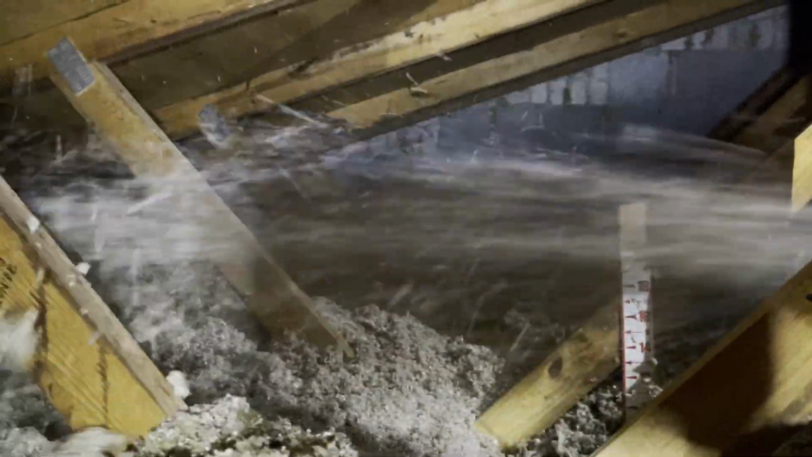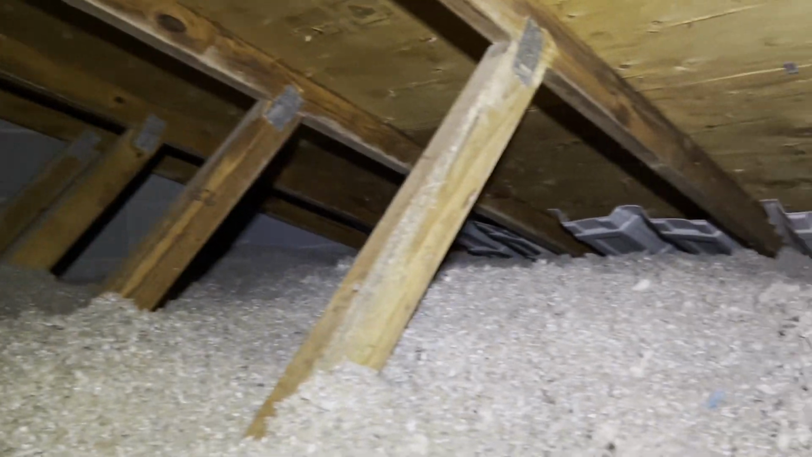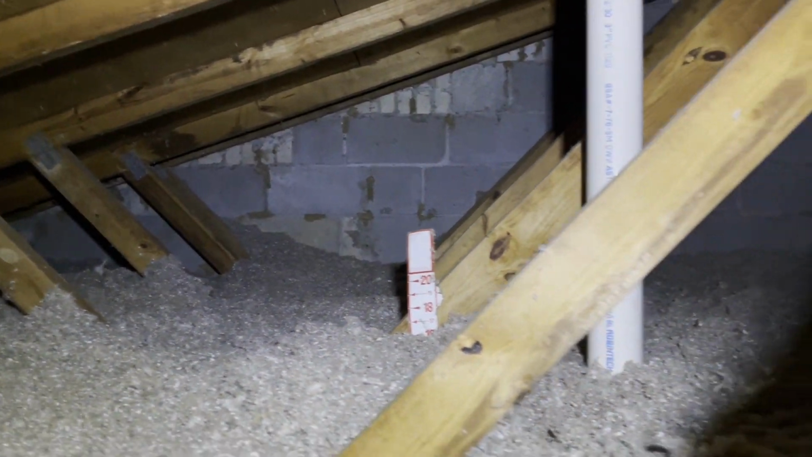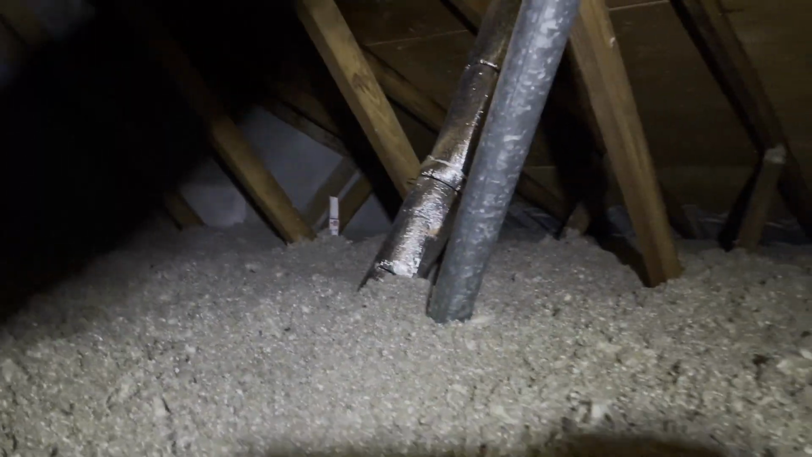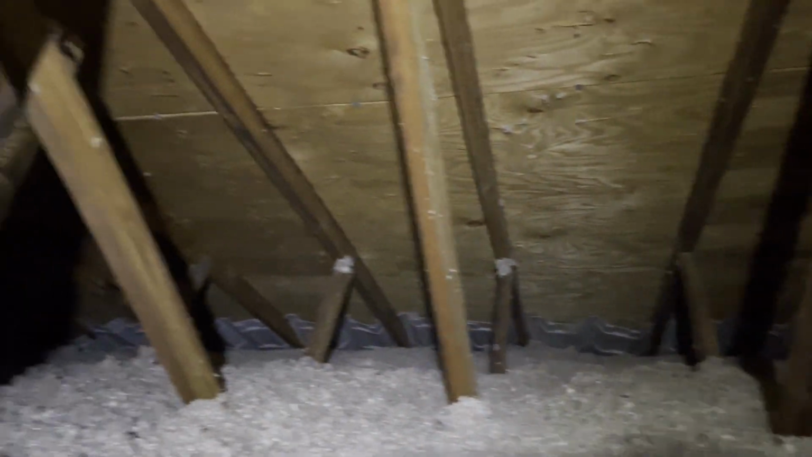This is just a look at how we blow the insulation, and we blow it beneath the baffles. So ventilation in the attic is a big question, so I wanted you to see how that works. Those baffles maintain the airflow, and then you can see what a well-insulated attic looks like. You can't really see anything at the attic floor. It almost looks like the moon in a sense.